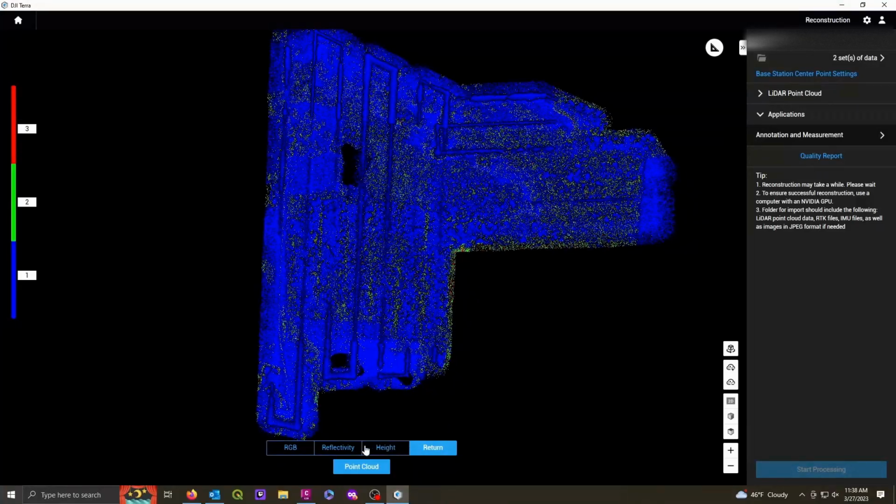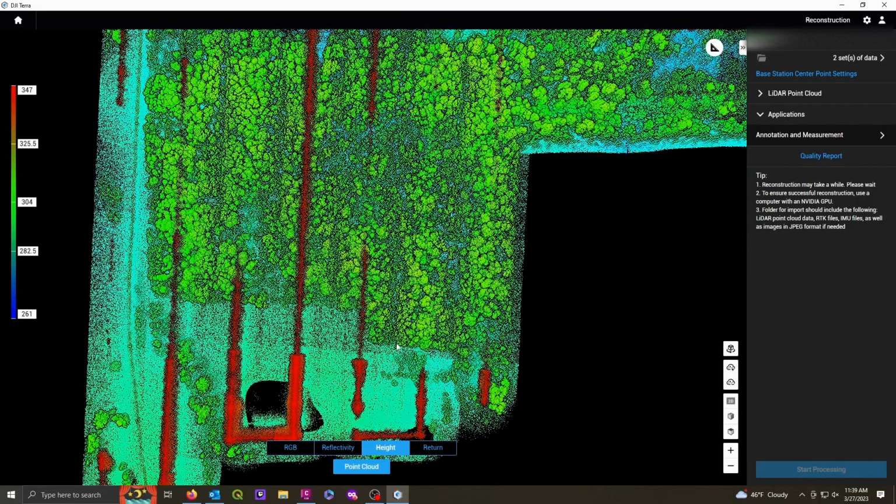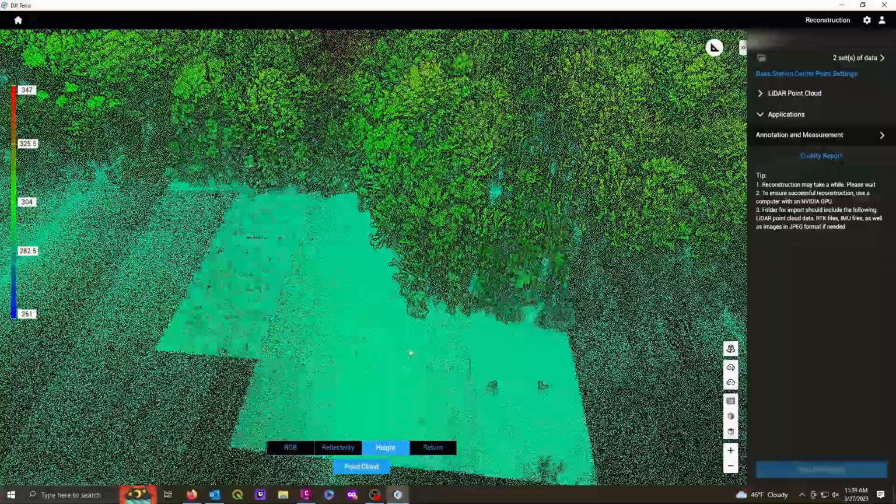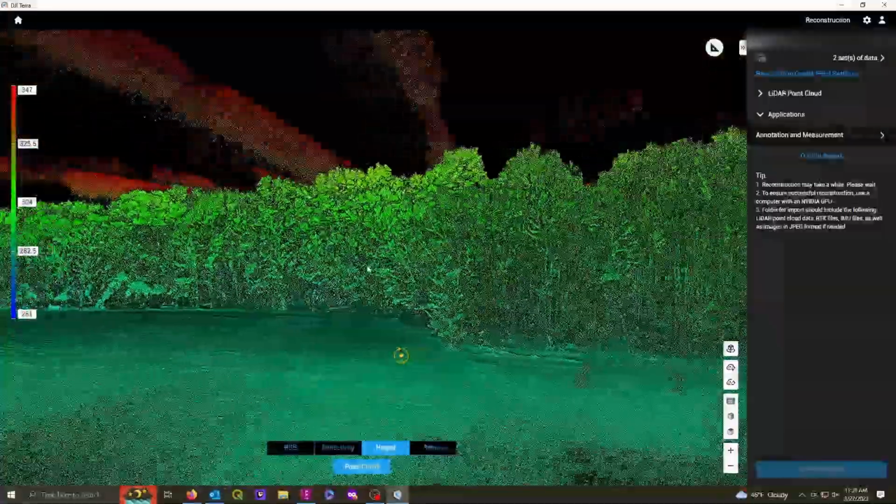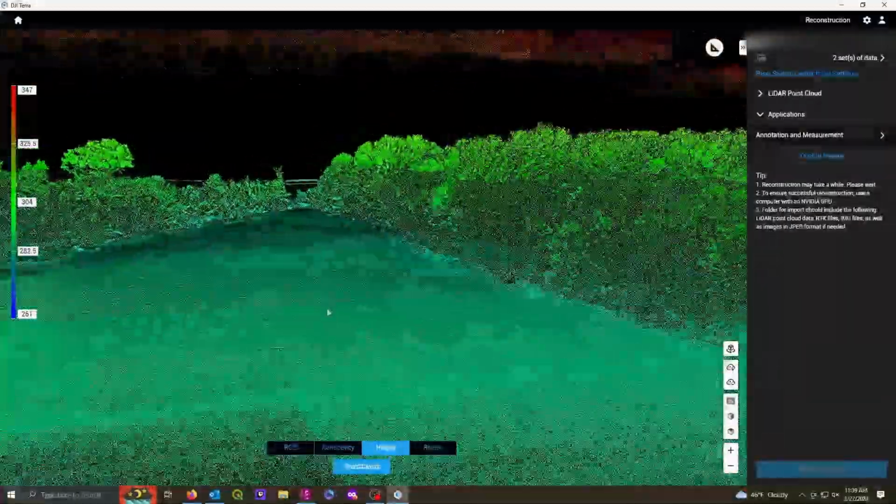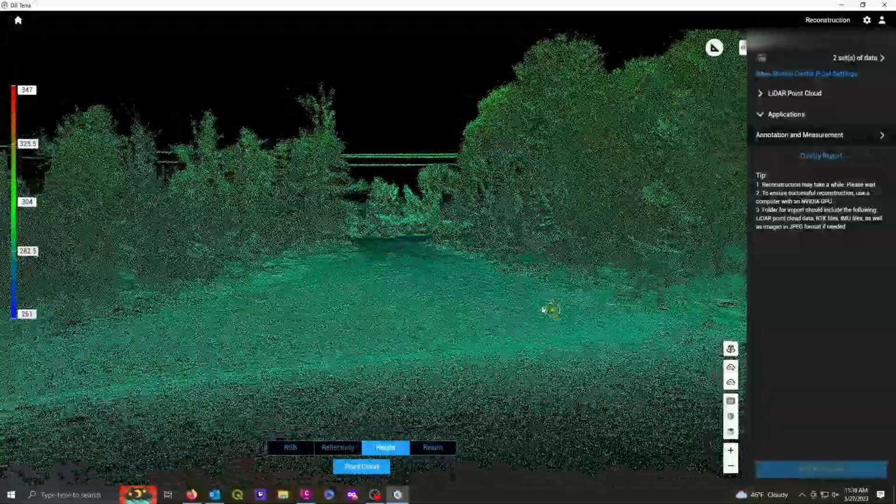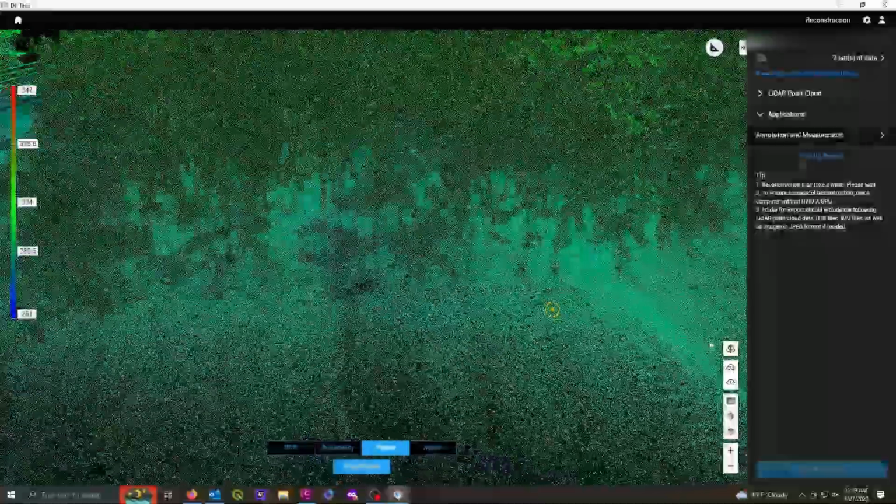Turn on the height filter. And this is the area here. This is a CRP field. Kind of comes in looking cool. Scroll around here.